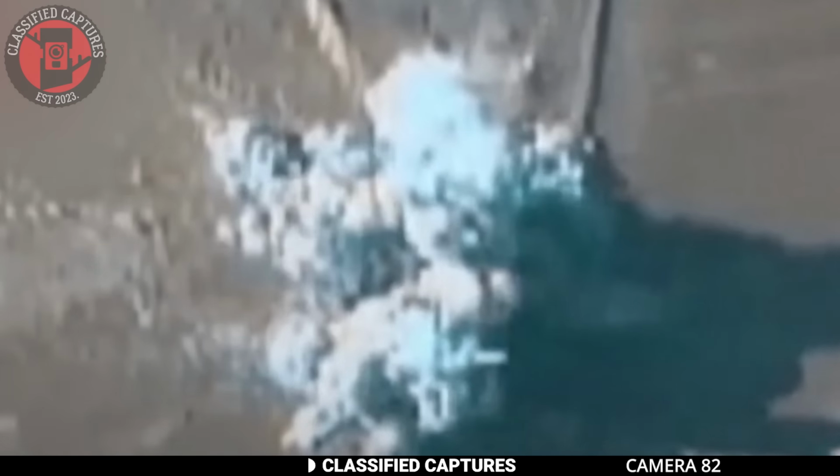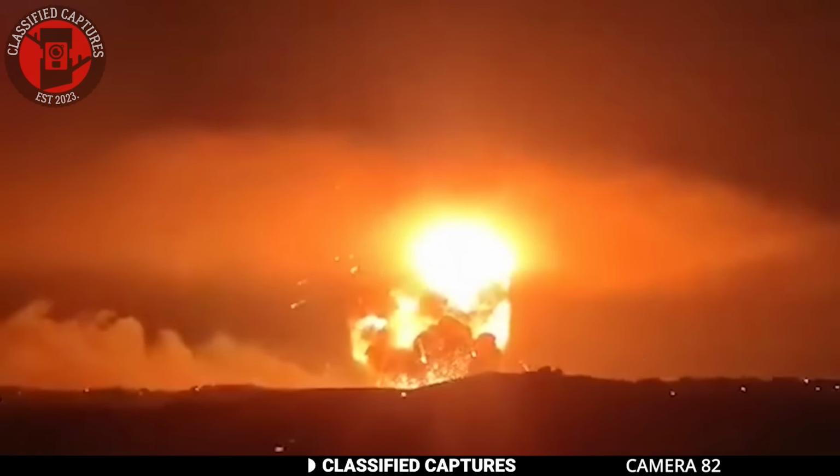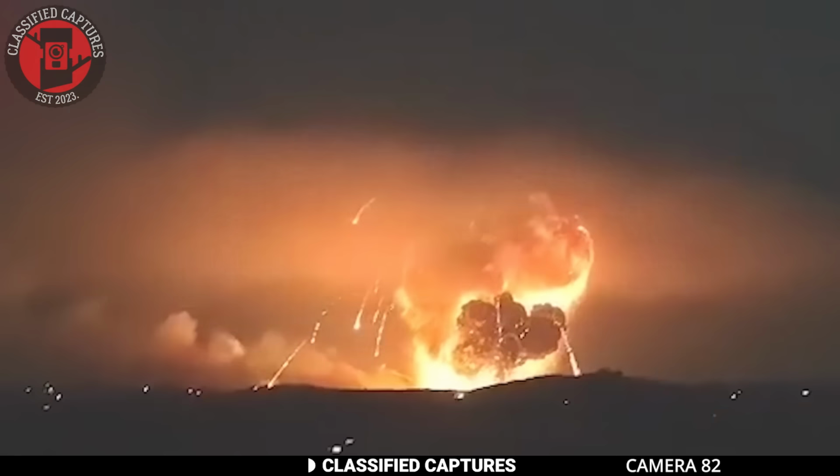This bomb targeted a Syrian military weapons station. Remarkably, the explosion was so intense that it recorded a magnitude of 3.0 on seismic monitors, indicating that its impact was notable even outside the immediate vicinity of the explosion site.